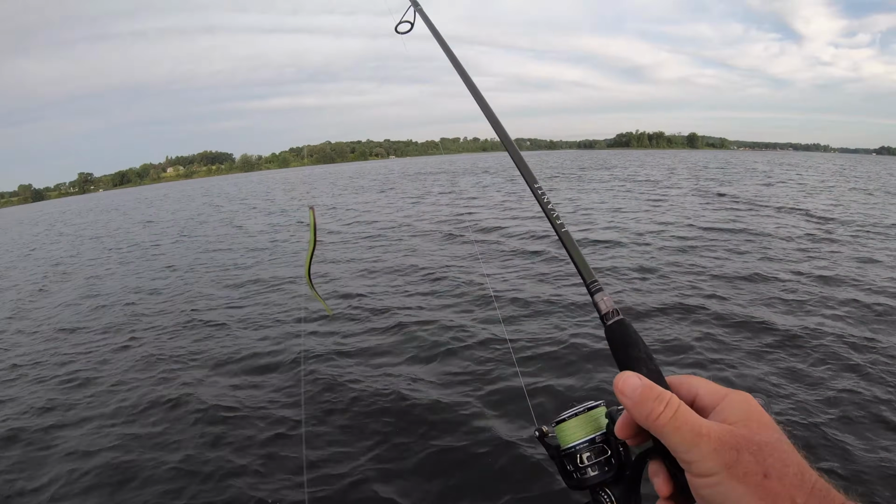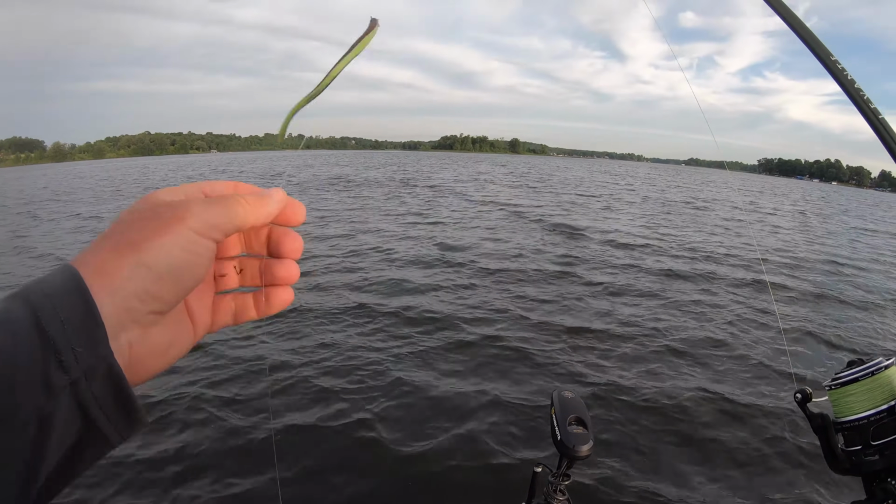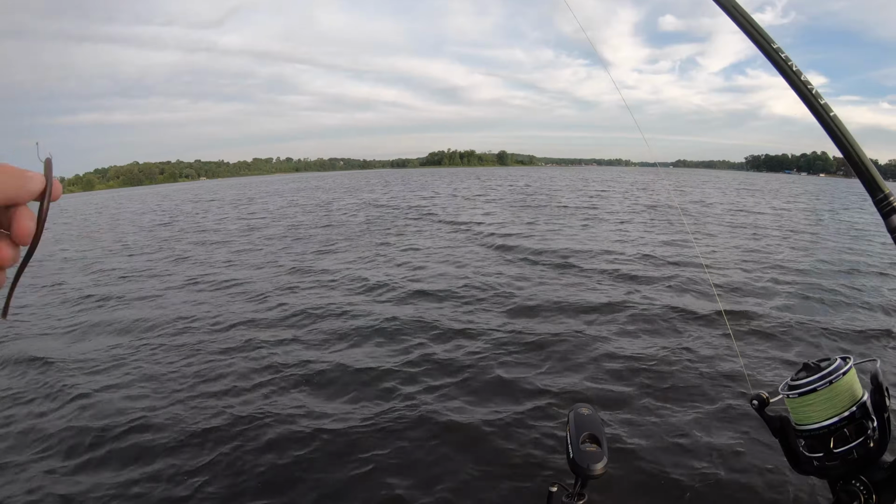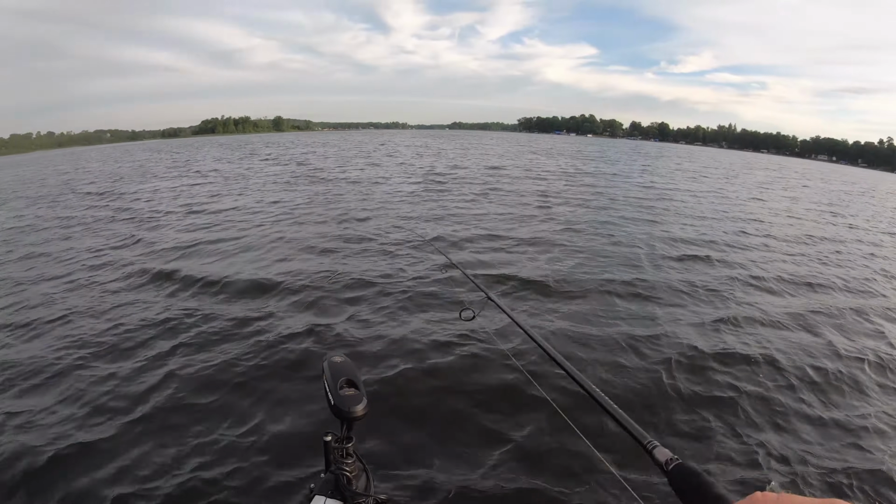Okay, the fish are not touching jigs or anything bigger right now this morning. We did have a big storm go through, so it might have thrown them for a funk. So I'm gonna drop down to some finesse and see if we can get a couple fish.